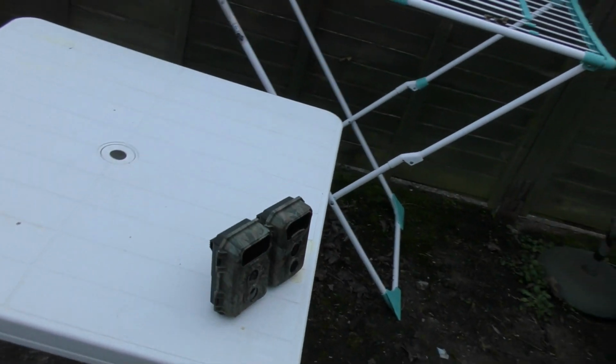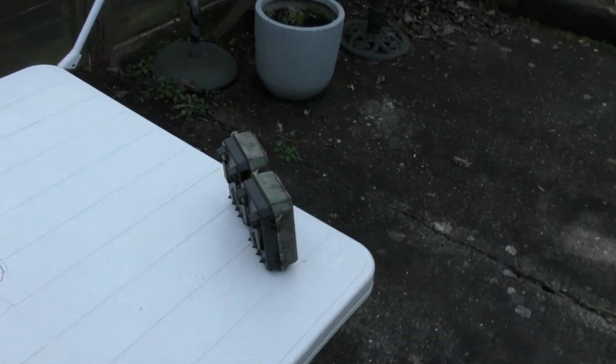So I'm going to slowly walk over to the cameras and see how long it takes for them to notice that I'm here and for them to take a picture and then start recording. So I'm walking up now. I'm talking the whole time so you can compare the two clips. Here are the cameras. Walking past them now, behind them. Right, and let's see